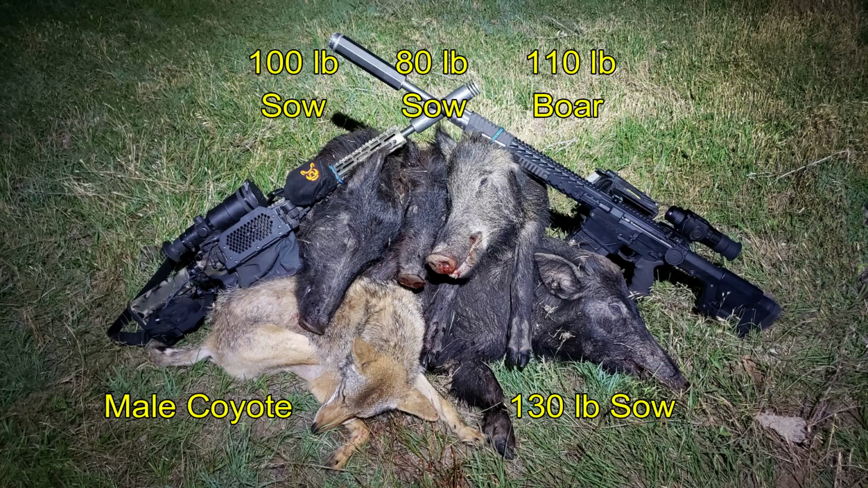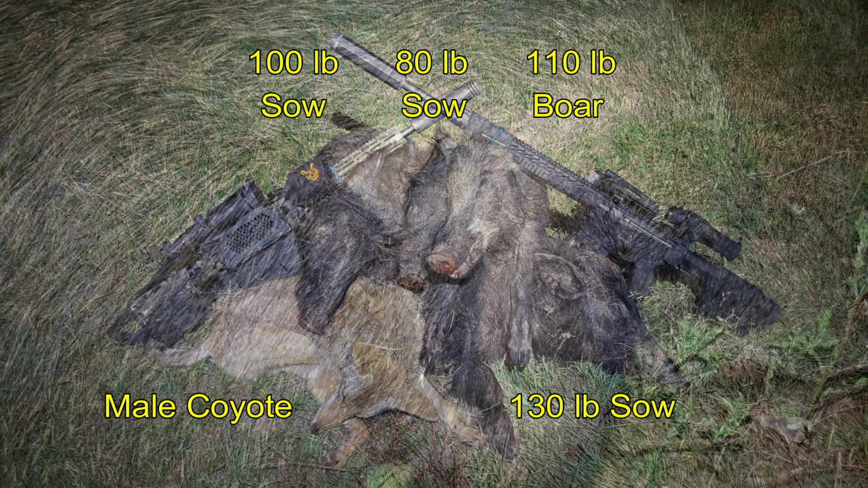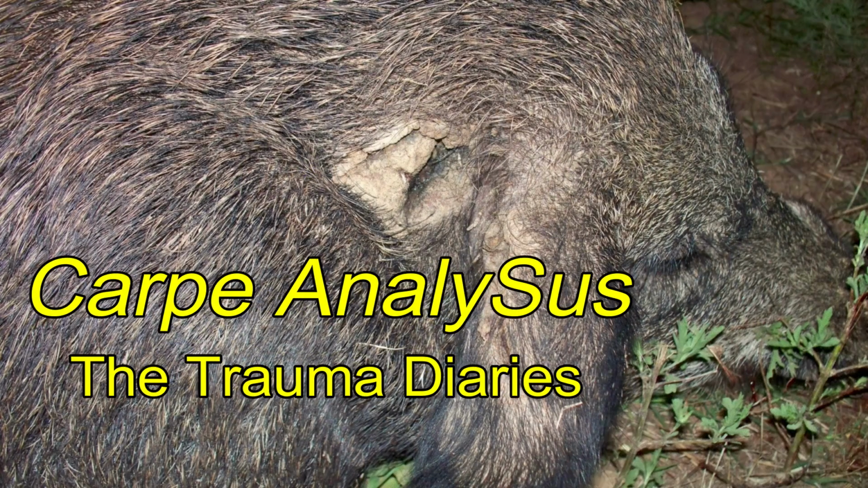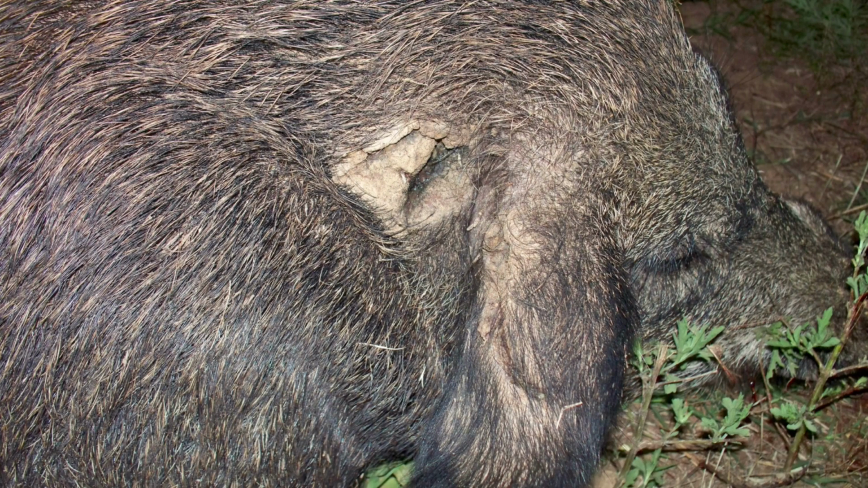At this point in the night, the lightning was getting pretty intense. The rain was starting. So we ended up finishing up the night nicely with 4 more hogs and a male coyote. Things got awfully busy and sometimes confusing on this hunt. We didn't get all the data we needed, and so there's no carpe analysis or trauma diaries this time, but there will be next time.